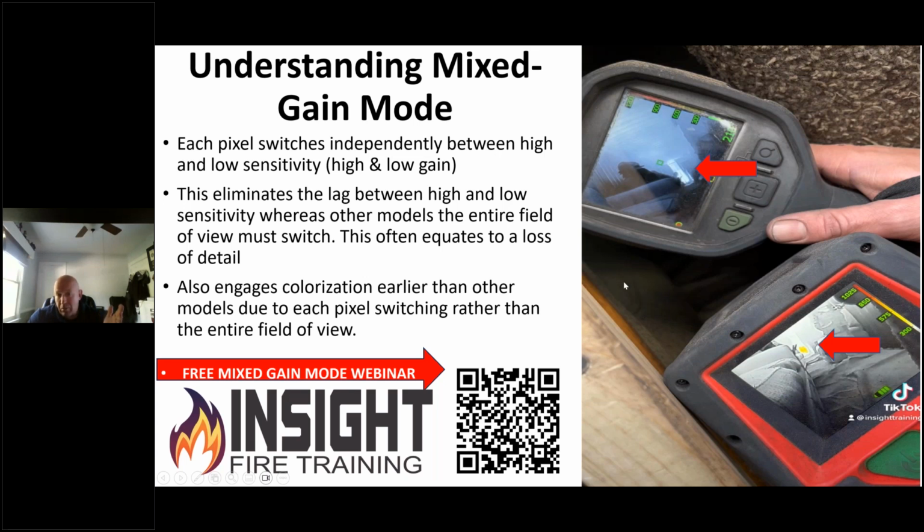Both great cameras, but you need to understand that the majority of them, when they switch between high and low sensitivity, there is a delay. Some of them are really fast. Bullard's 0.3 of a second is one of the fastest ones out there. But the only camera out there that acts like a video camera is the Attack Pro. The only one that performed like that before was the Draeger UCF 9000. And as far as I know, it's not in production anymore, but that was one of my favorite cameras to play with. But it was big, it had lots of buttons, and it was like an Xbox game too.